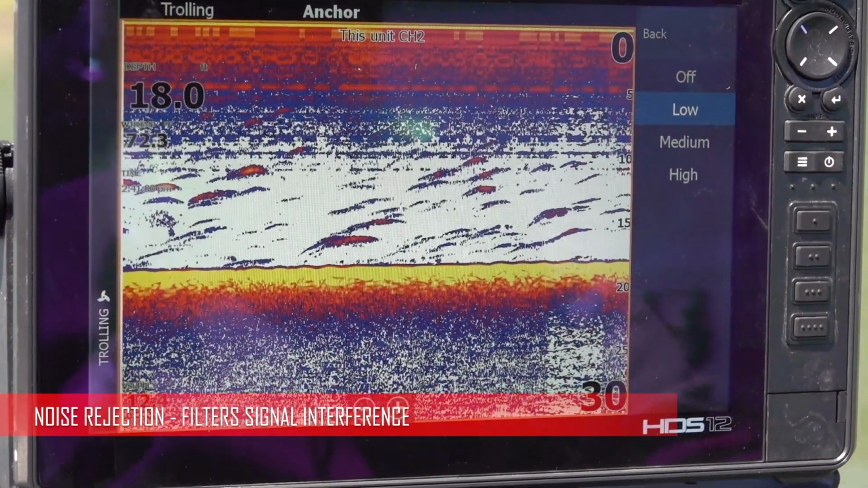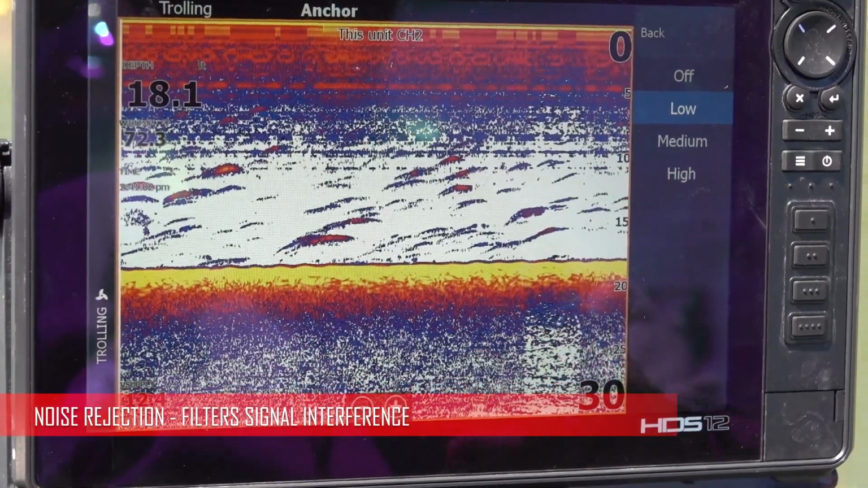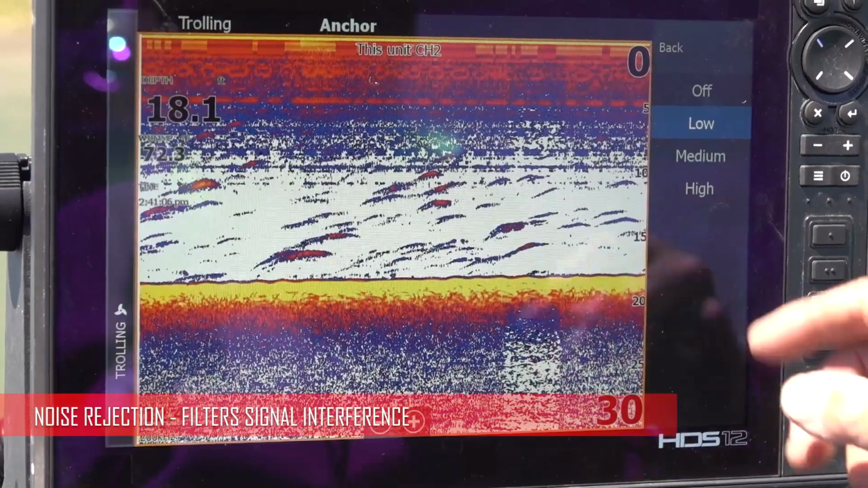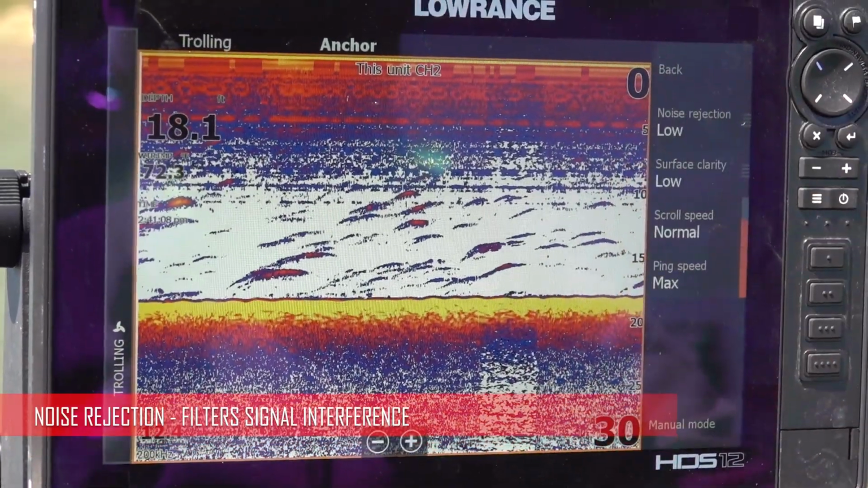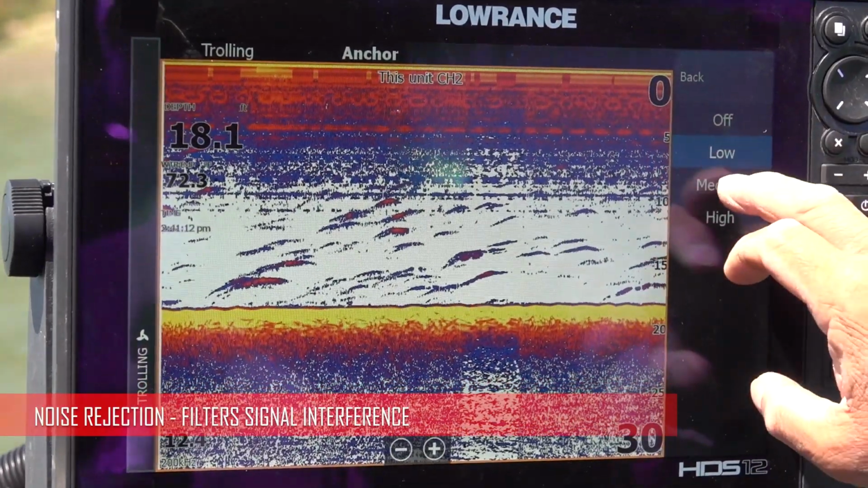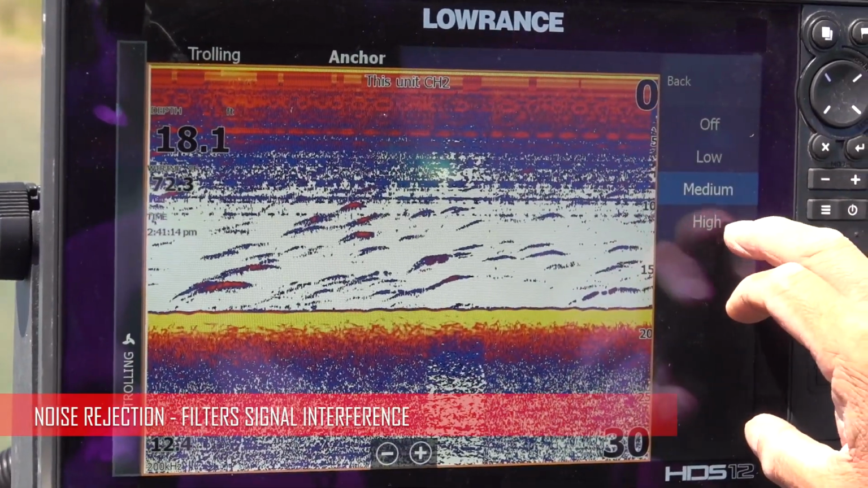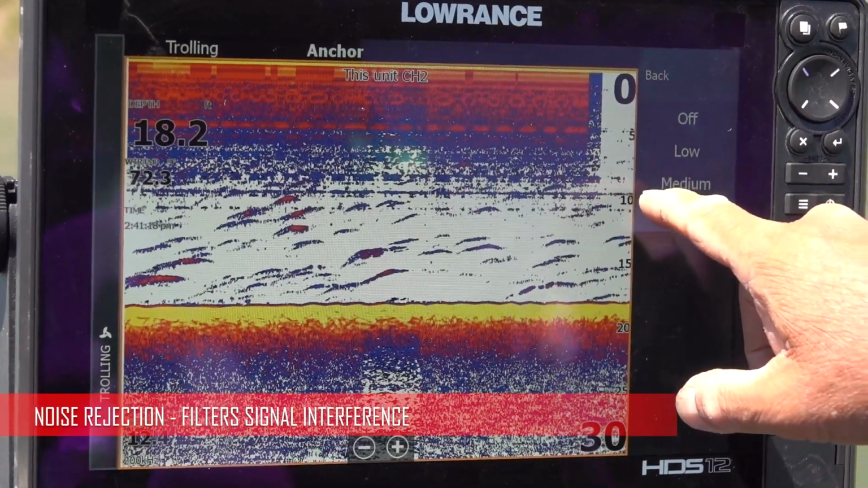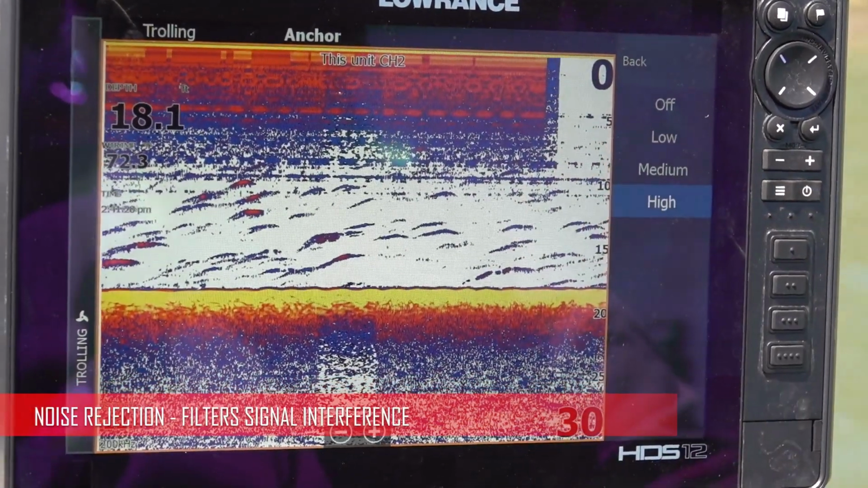So basically, if you have a trolling motor or you fire your big motor up and you see bars go through the screen, then you need to turn this on. Usually I run low or off. Surface clarity, I have it low. If I ran medium or high, it would take, see how it happened? My surface clutter is almost all gone.